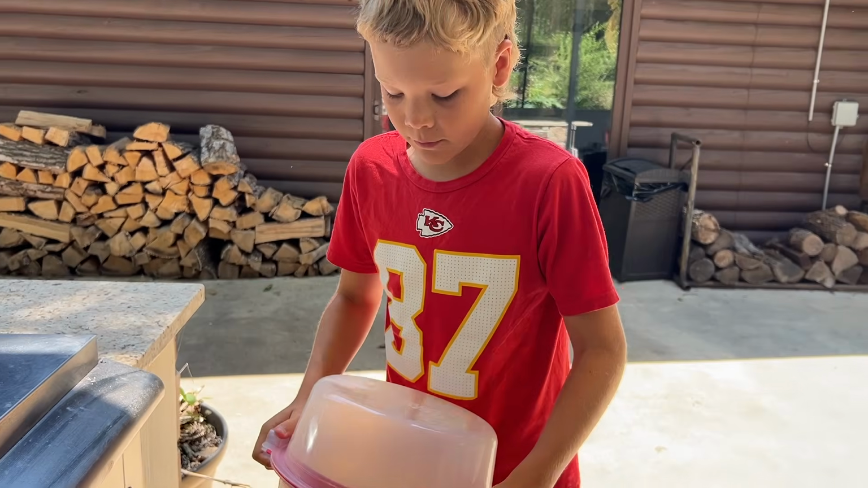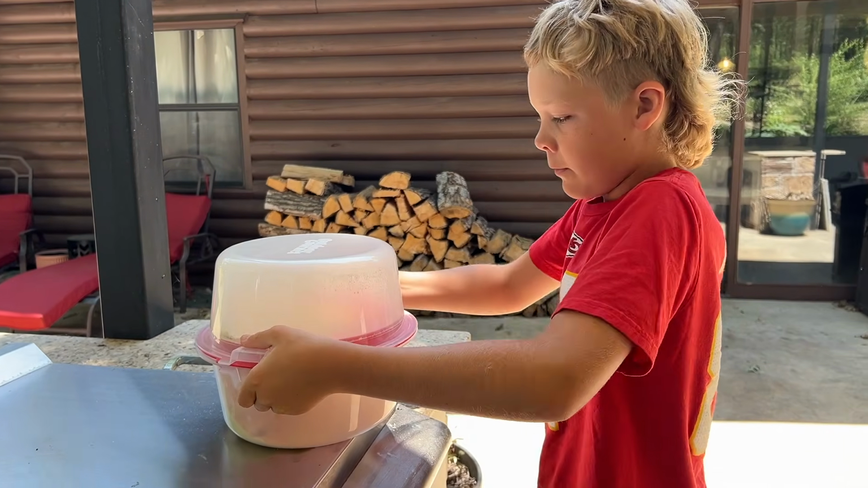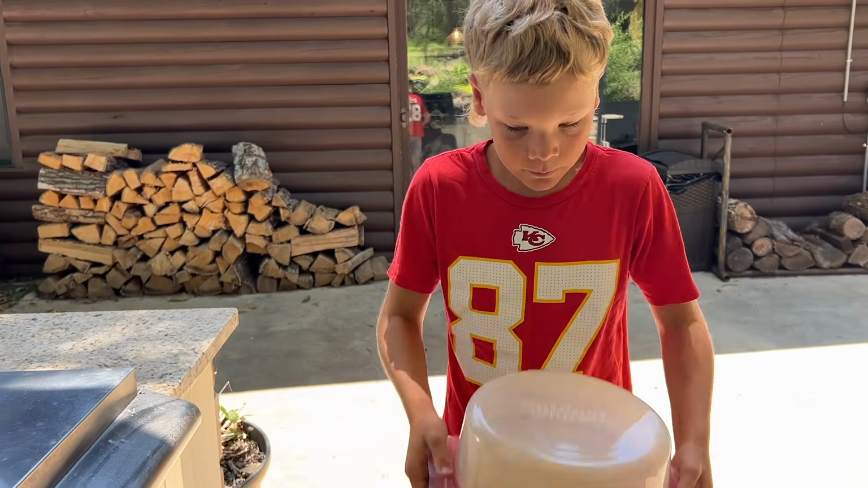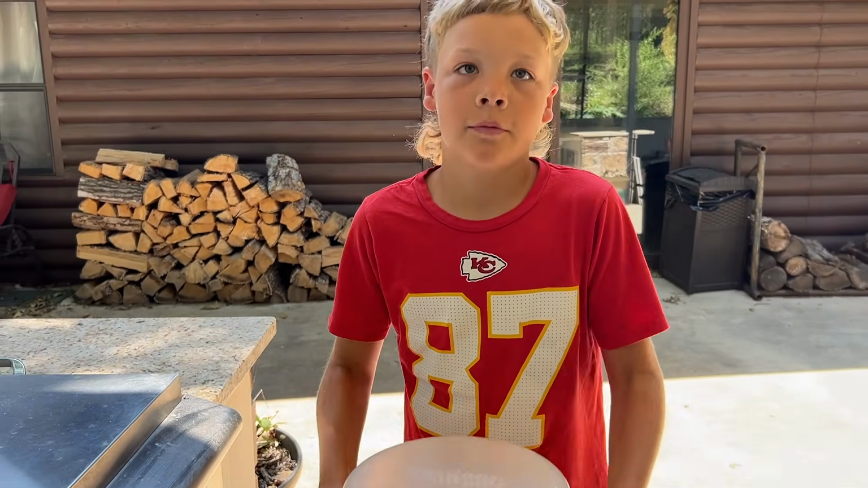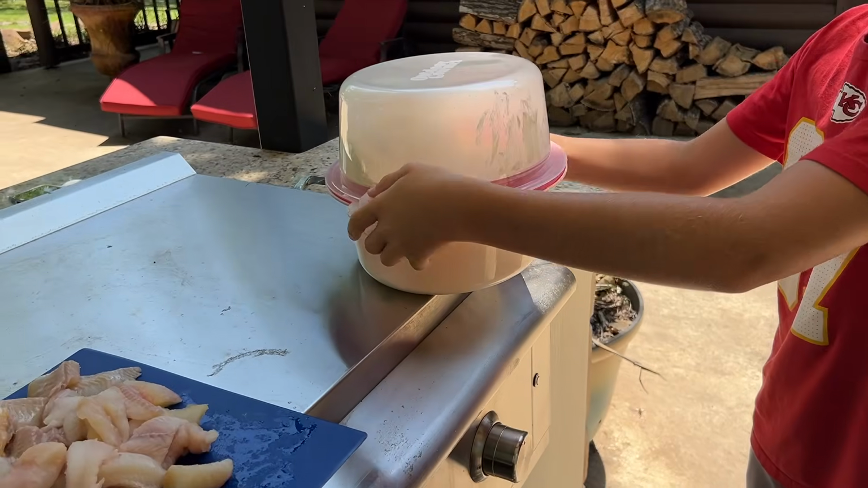Flip it over. Flip it over. And give it a shake. There you go. That way all your batter comes down. And then just flip it over again. Shake it back down in the bottom.